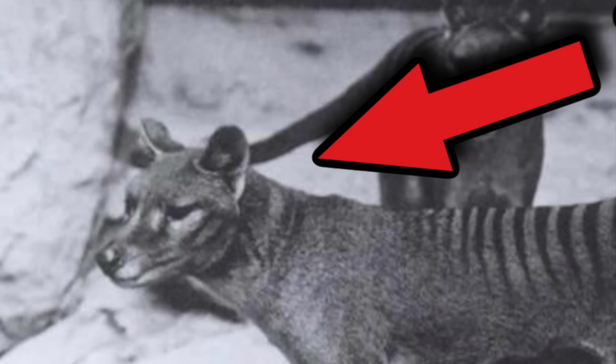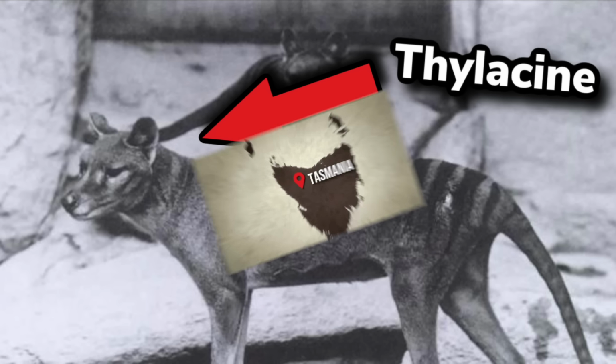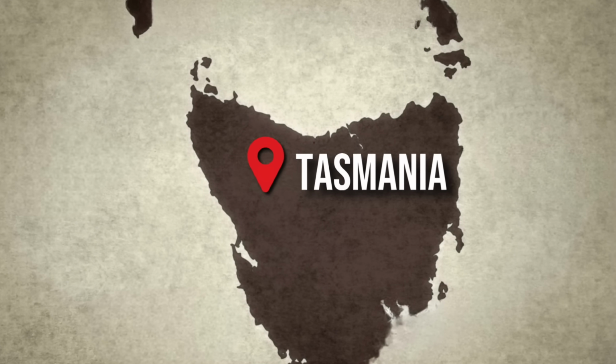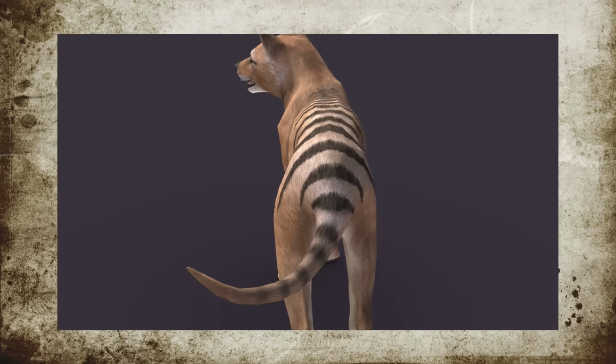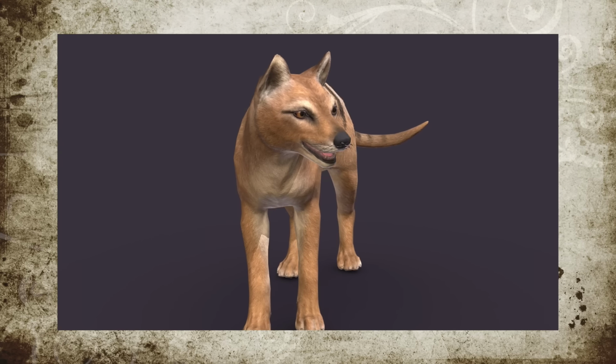This here is a 1902 picture of an extinct animal known as the thylacine, a carnivorous marsupial which inhabited the small island region of Tasmania located south of mainland Australia. Hence why it is also called a Tasmanian tiger or Tasmanian wolf. Here is a 3D model depicting its unique striped pattern located on its back.